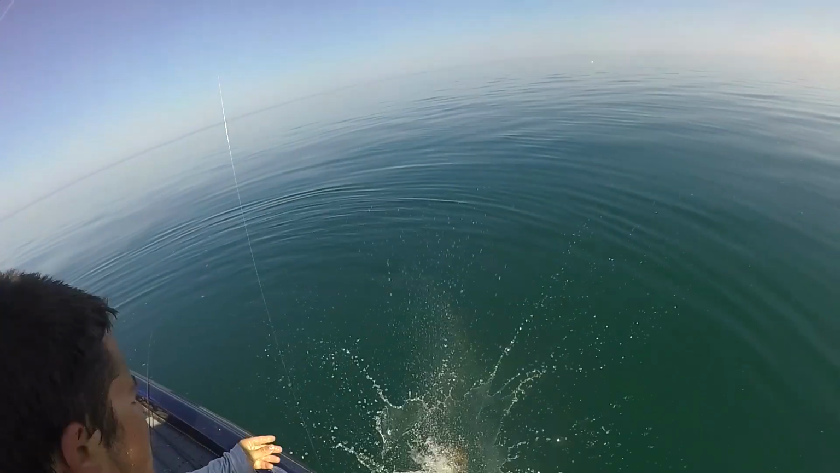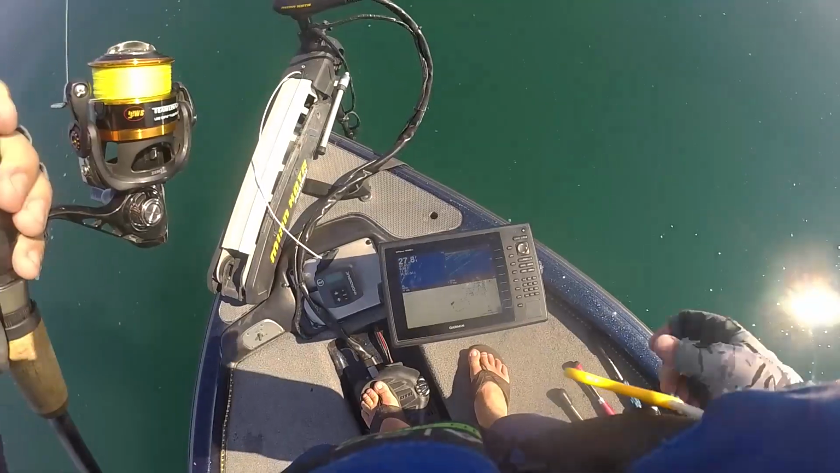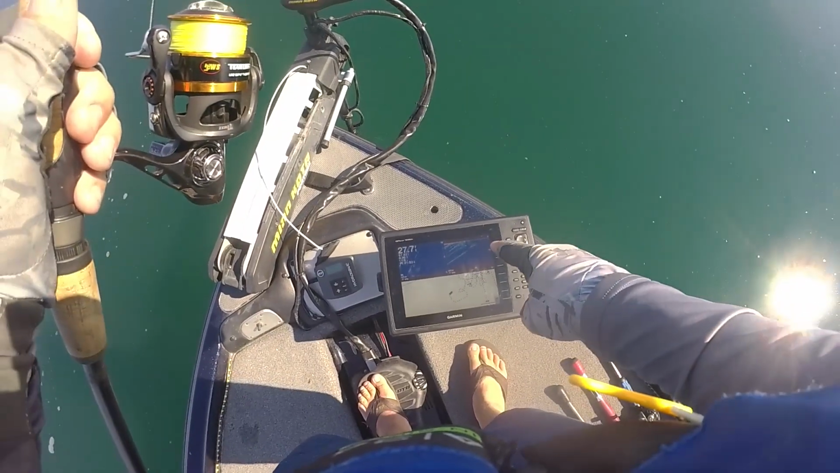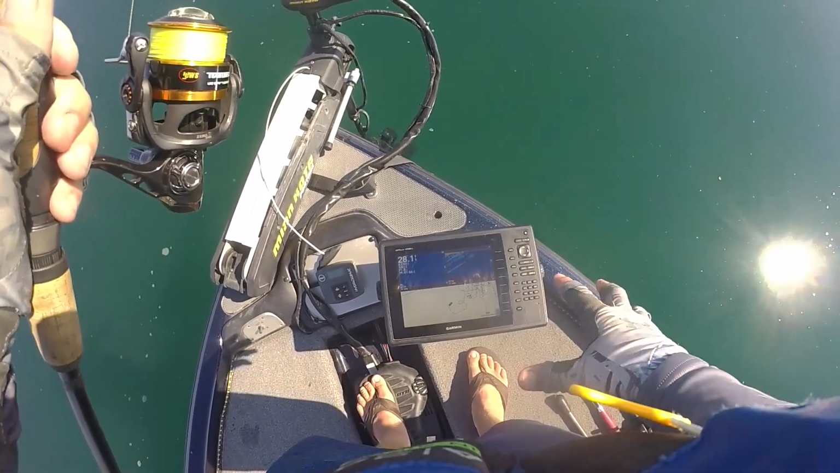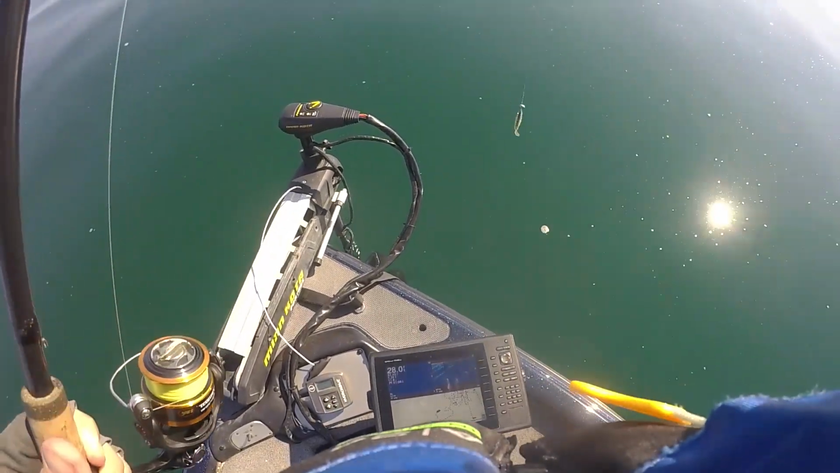Dink. Here, we can't do that because I got to get it on footage, dude. So what I'm doing is trolling around, using my graph here to look for bait and fish along the bottom. When I find those bait and fish, that's when I'm going to drop my drop shot rig down there on the bottom.